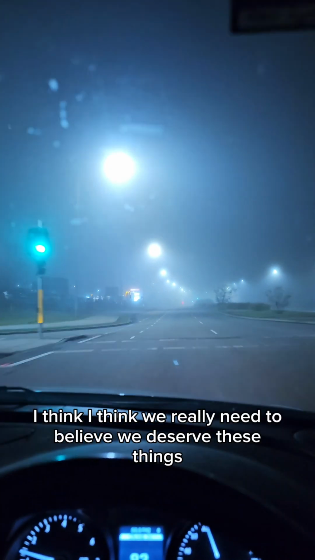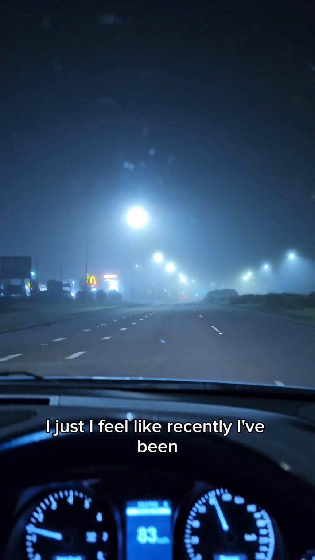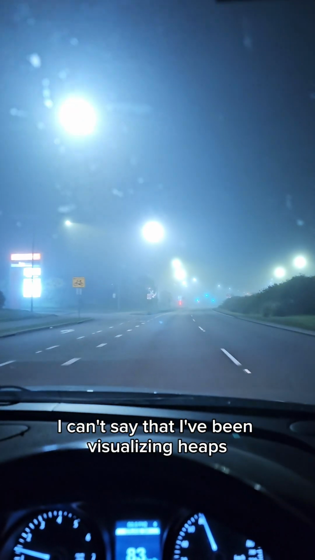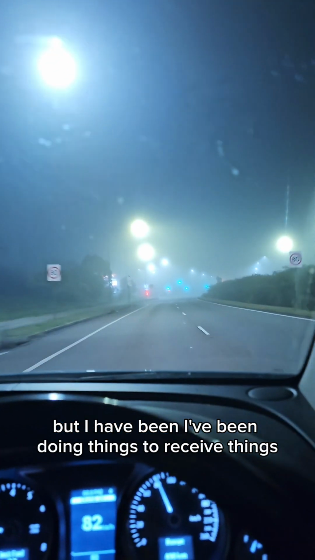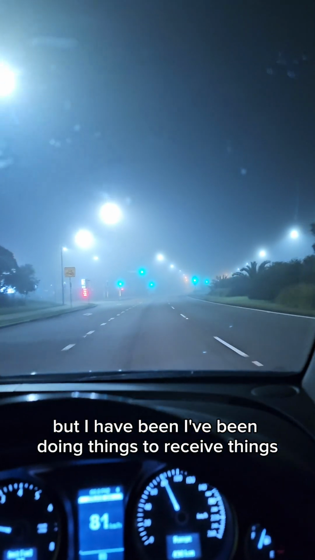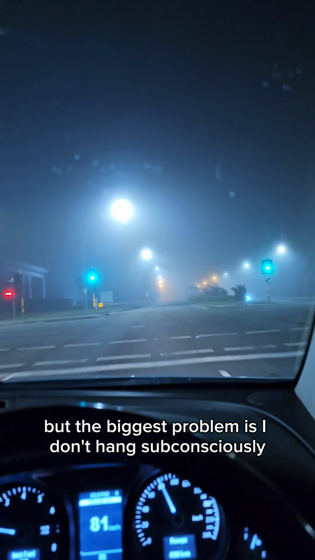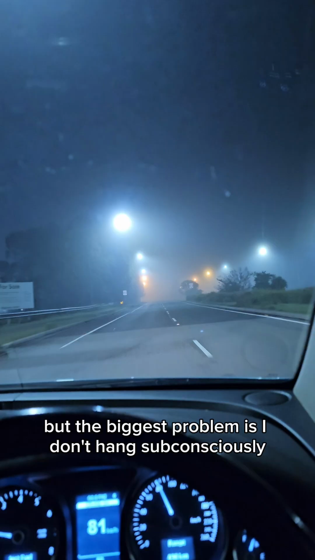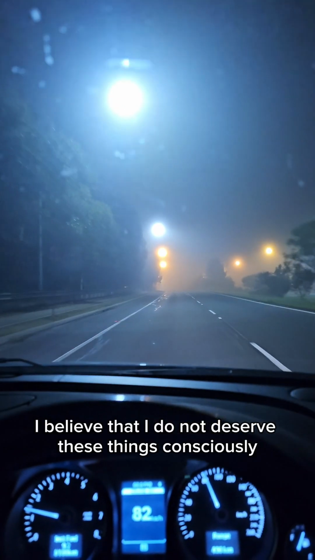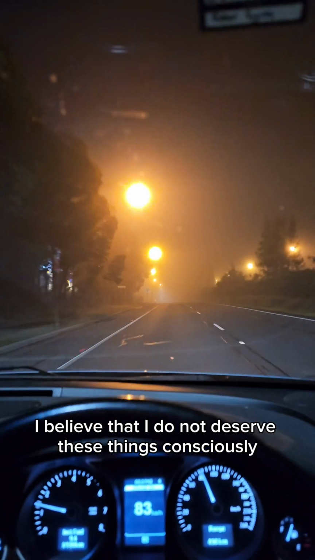And yeah, I think we really need to believe we deserve these things. I feel like recently, I can't say that I've been visualizing heaps, but I've been doing things to receive things, but the biggest problem is, subconsciously, I believe that I do not deserve these things.